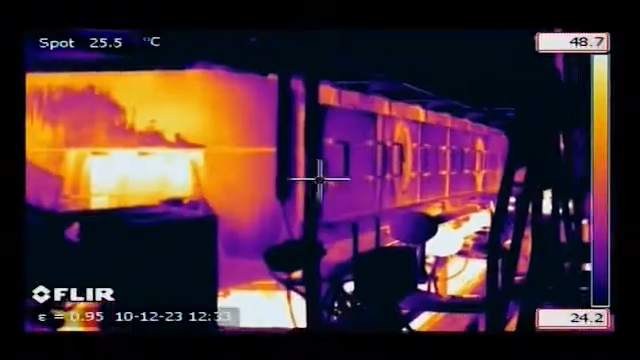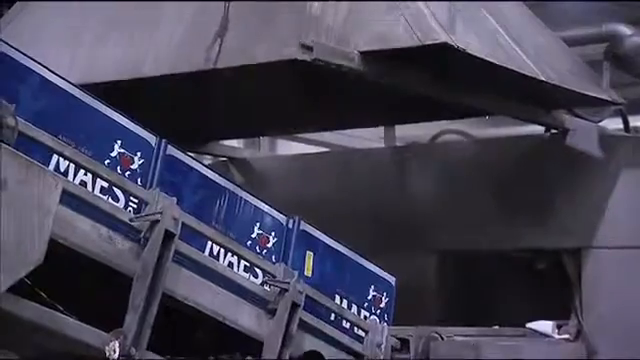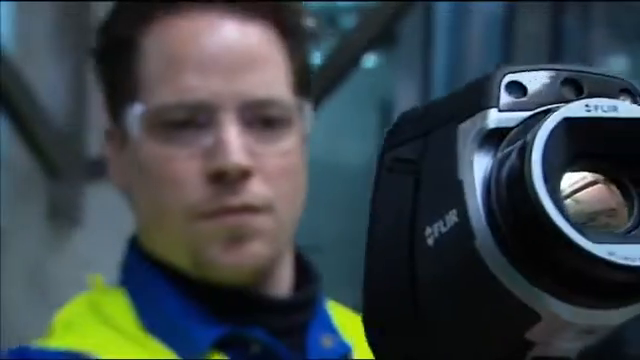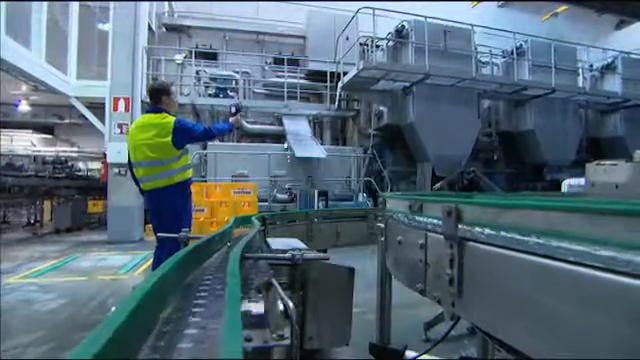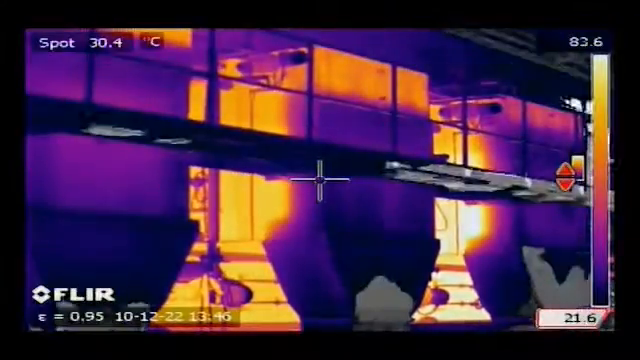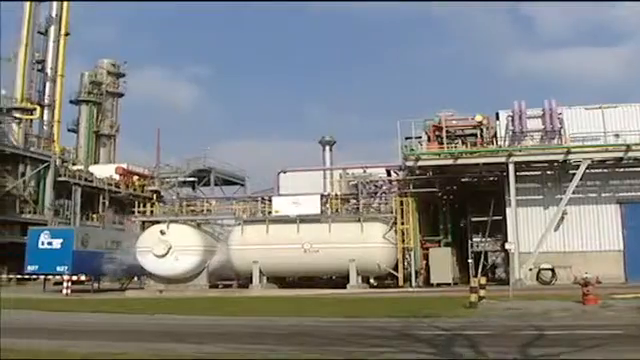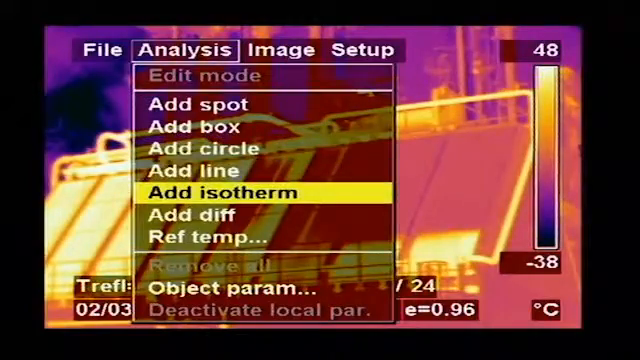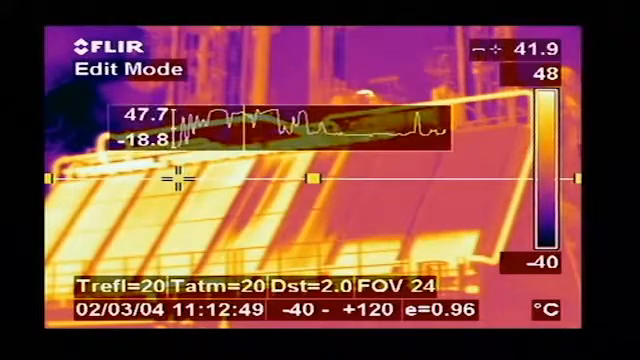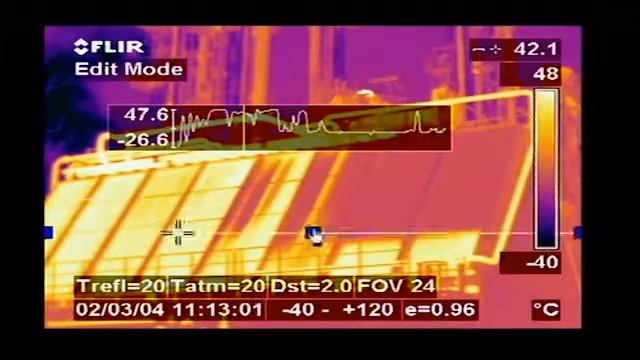FLIR thermal imaging cameras are also used to inspect ovens and drying installations. Thermal imaging cameras are also used in the petrochemical sector. They provide rapid, accurate diagnosis for furnace maintenance, refractory loss management, and condenser fin diagnosis. Heat exchangers are checked to detect blocked pipes.